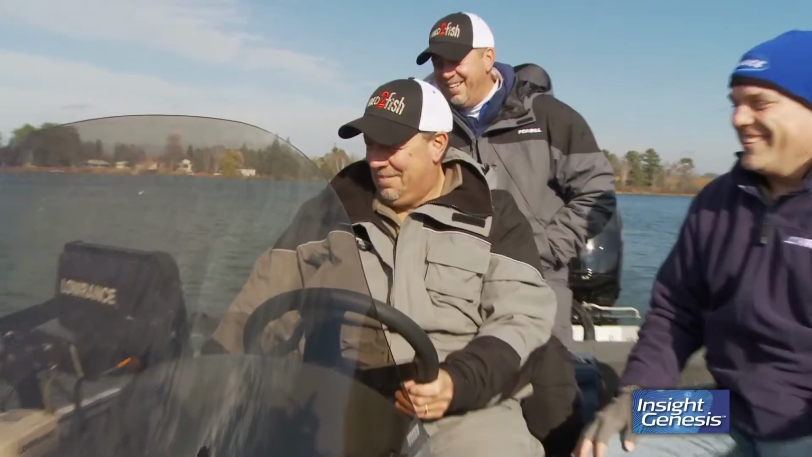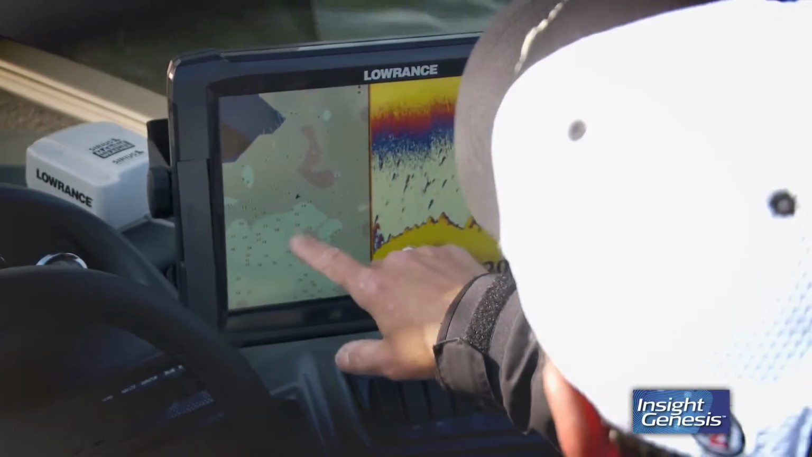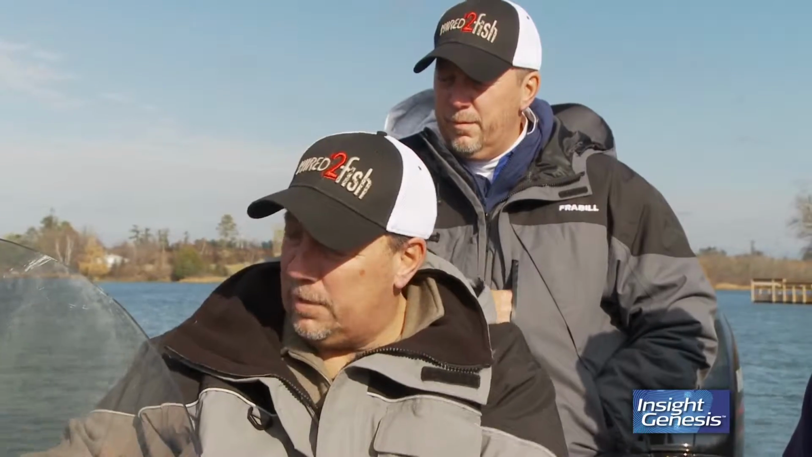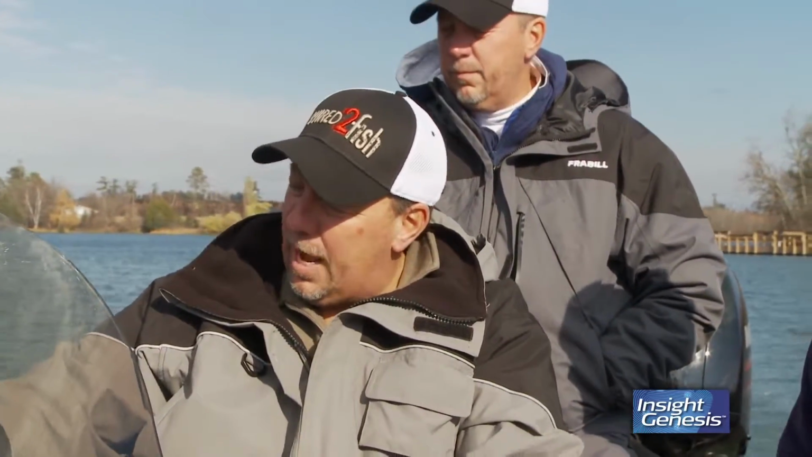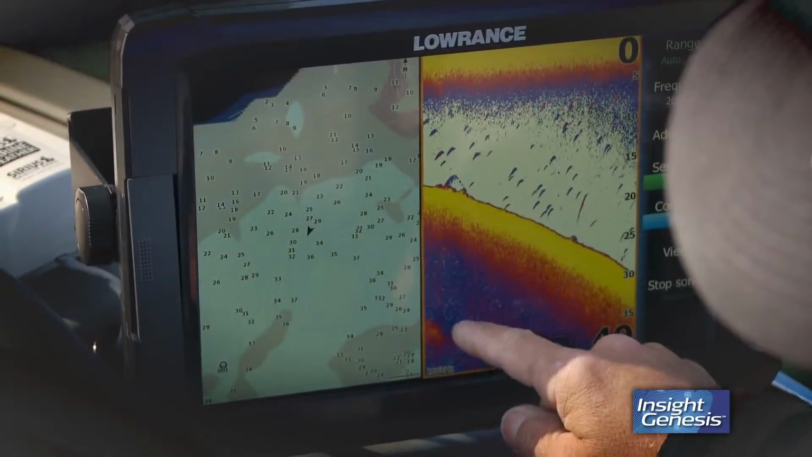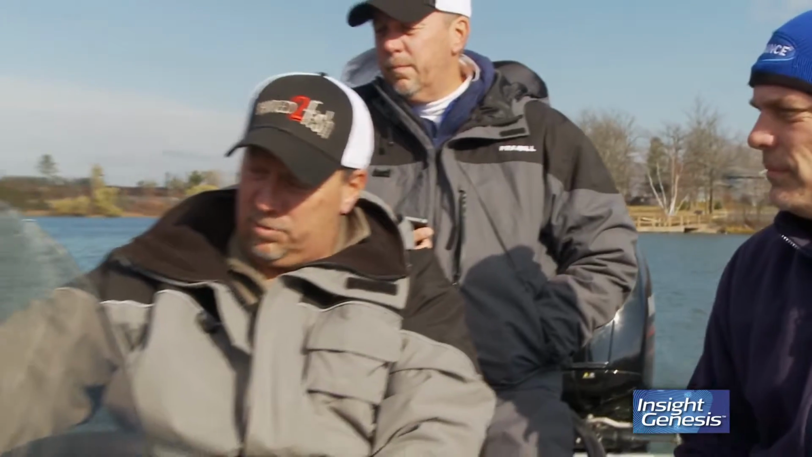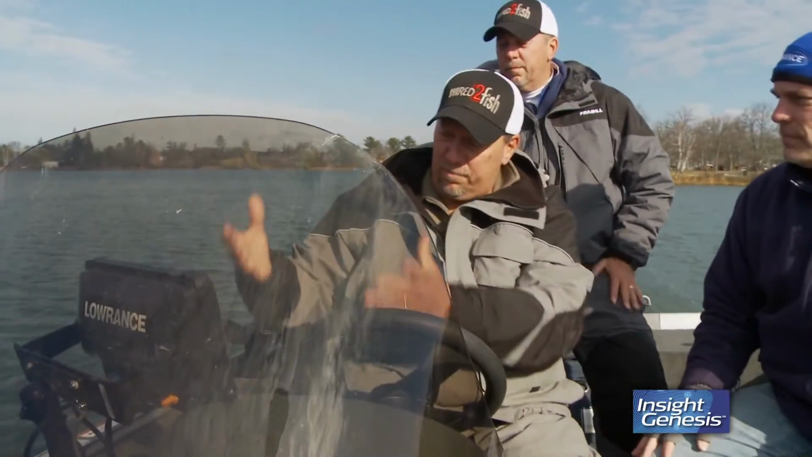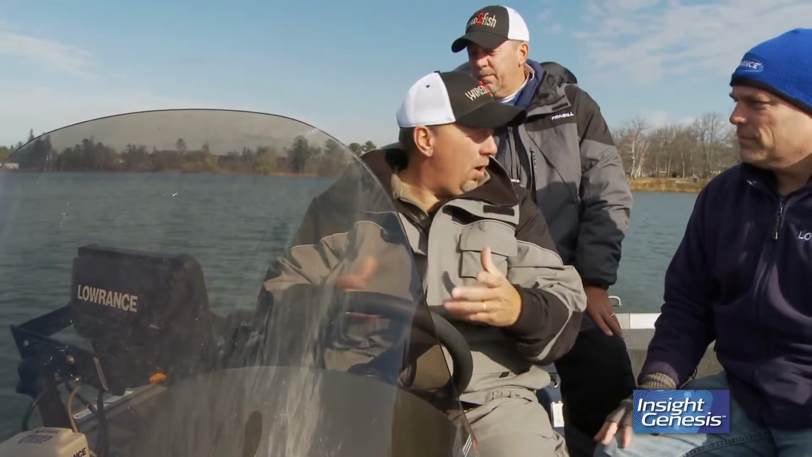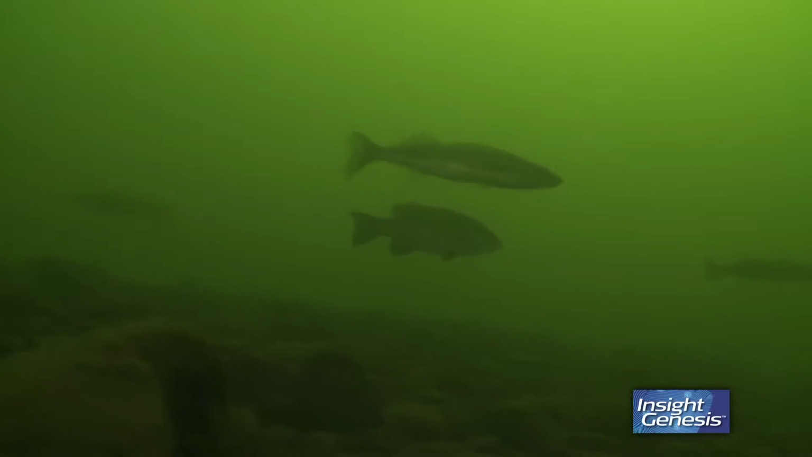Yeah. Now what we're seeing here is we're showing the bottom composition from hard spots to soft spots. And you can see here we're going from a hard pan area into the basin area. You can actually see on the sonar signal where we have a double echo and it's getting soft. So we're losing that double echo and it goes back to that bottom composition map. Shows us we're in a soft bottom area. So that's really important in regards to fishing, knowing where those transitions are from hard bottom to soft bottom.